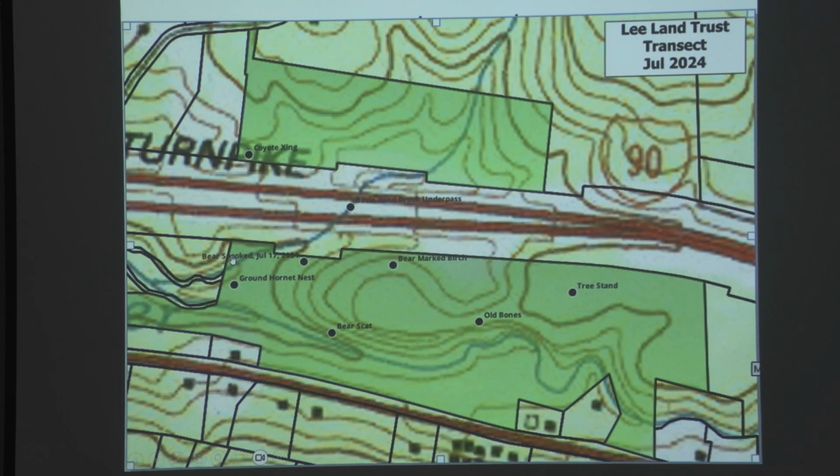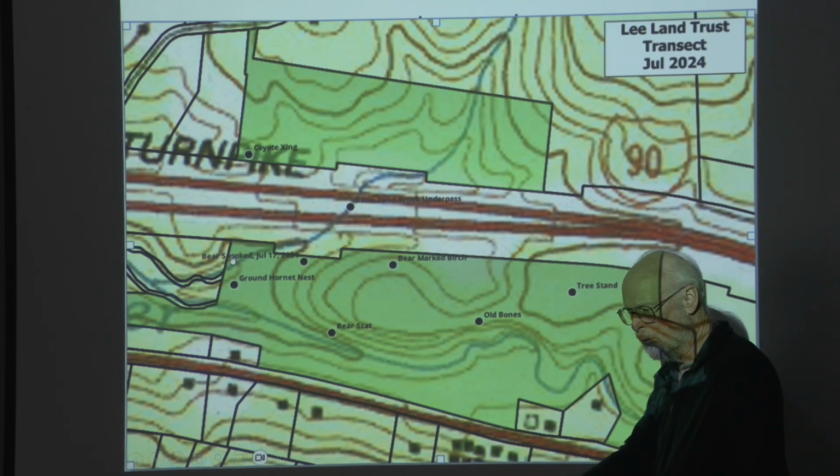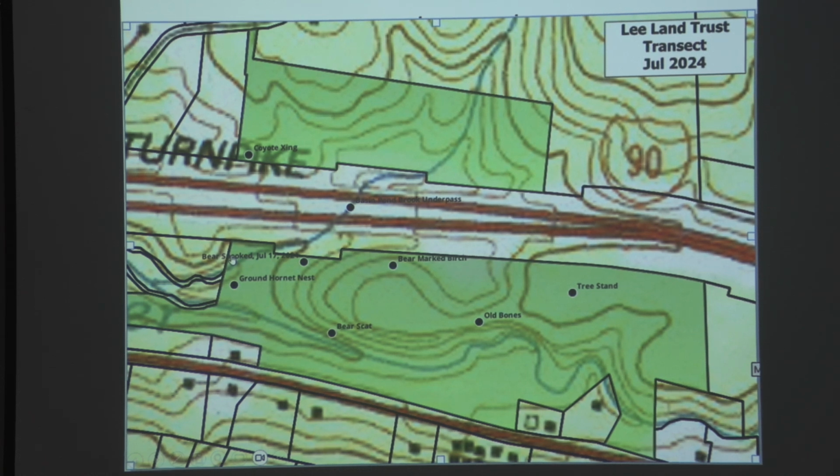And where it says Old Bones there, that's a very narrow strip, and it's very obvious wildlife are using that as a bridge between this area and that area. We found all kinds of tracks, some deer bones. We found a coyote scat that was also full of packaging material. This animal had obviously raided somebody's garbage, but it was a coyote scat.